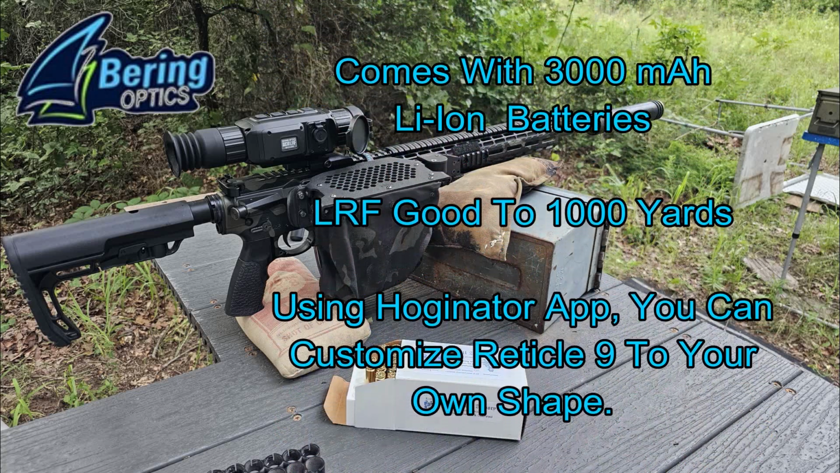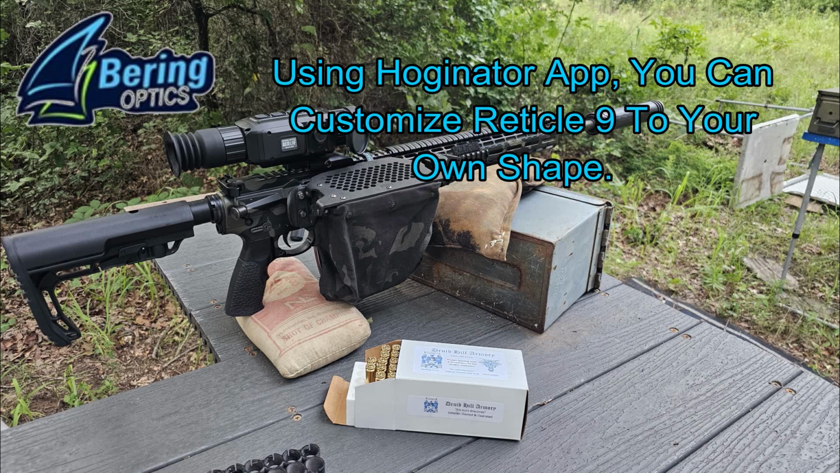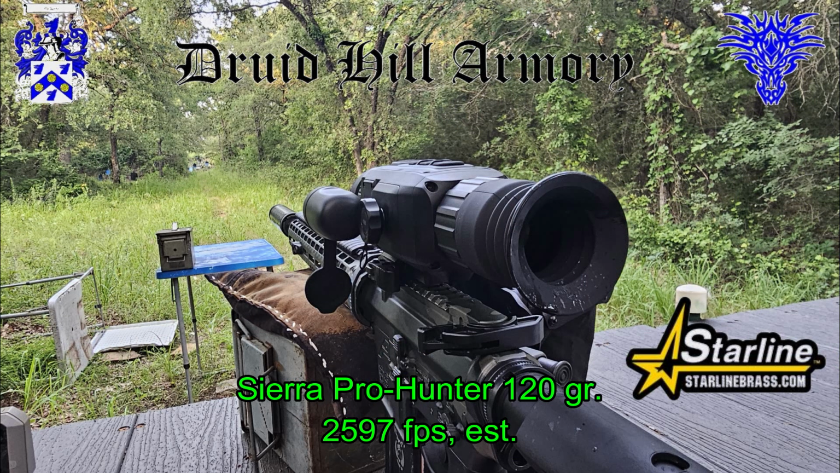You can run it on 4 AA batteries, which I'll talk about in a later video. It's got a laser rangefinder on it, and it's got an app where you can customize one of the reticles to your liking. And I will be sighting in some Sierra Pro Hunter 120 grain bullets loaded by Druid Hill Armory into Starline brass that they think is going to be about 2,600 feet per second.